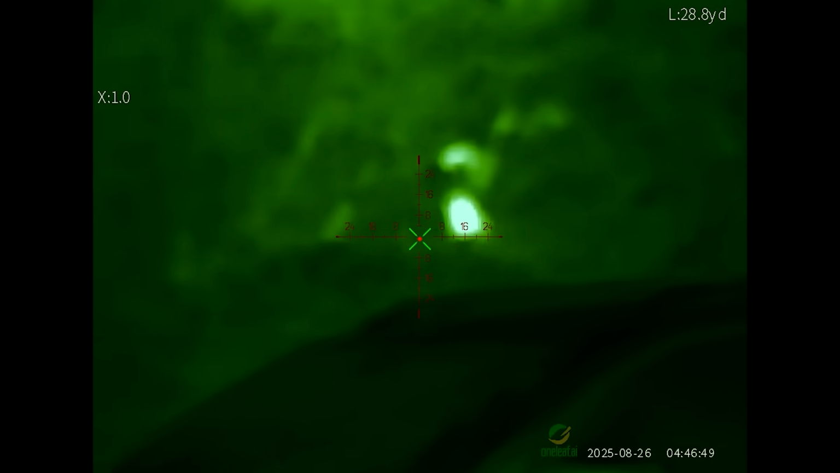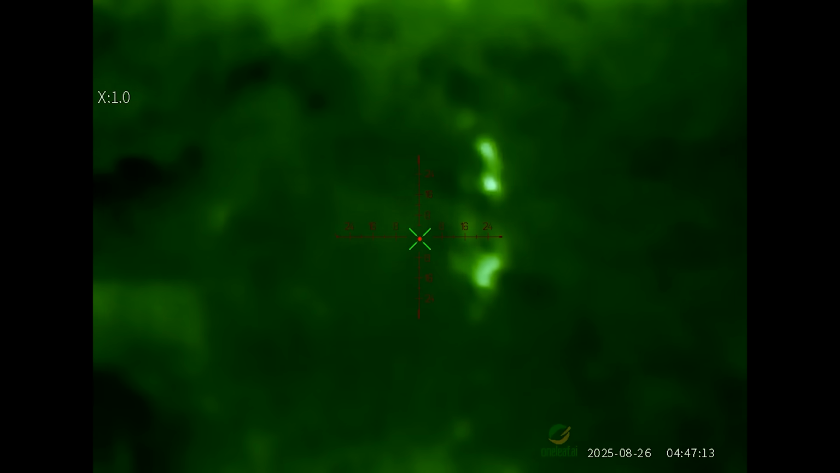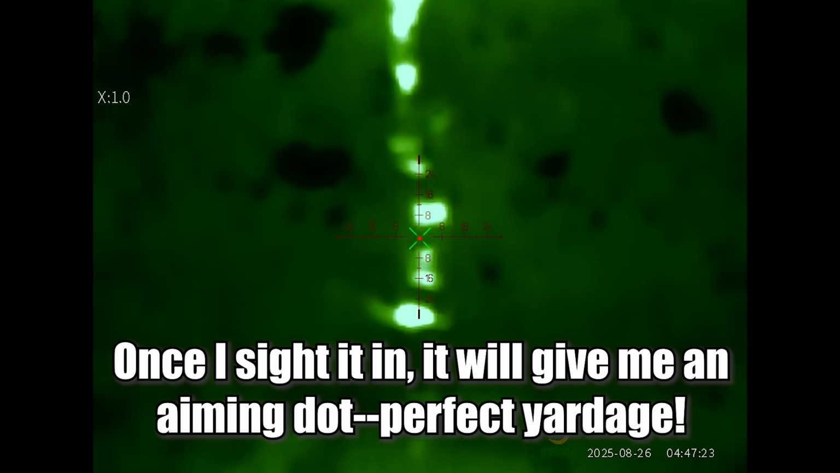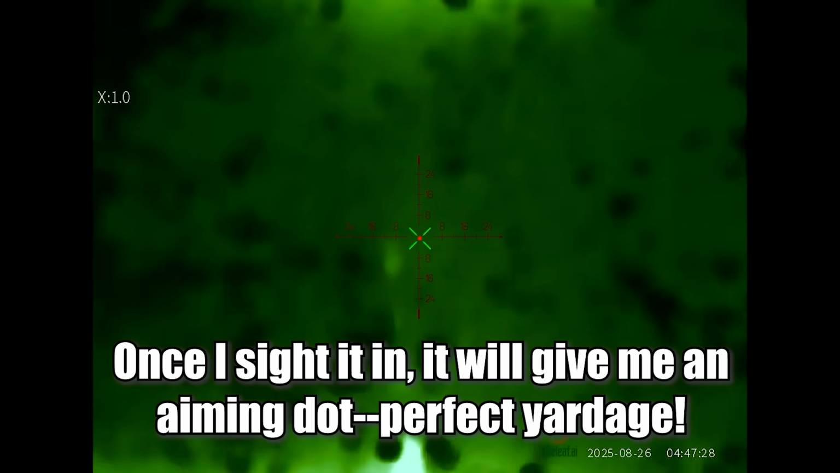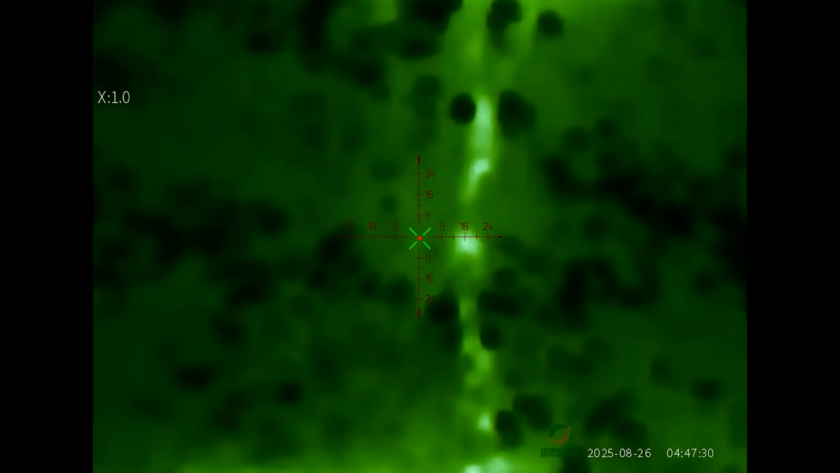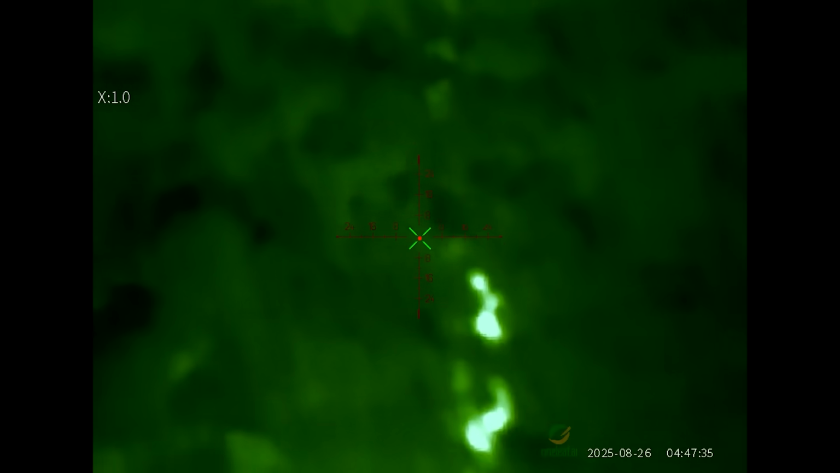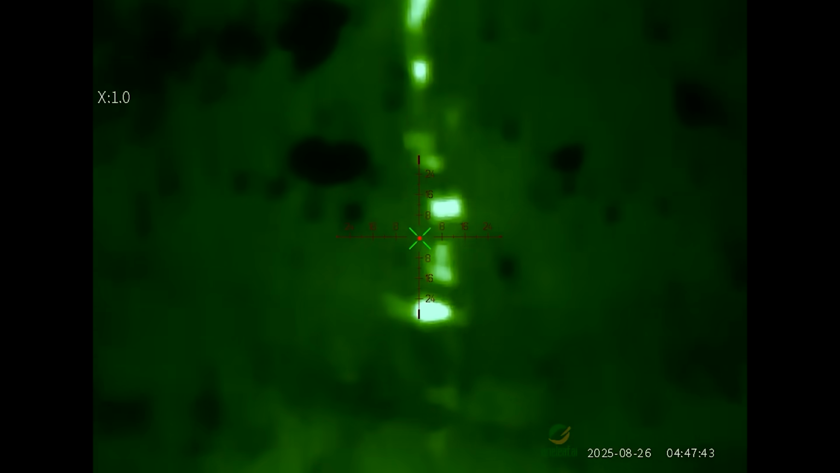I don't know. That's interesting. One little tap of that button gives me the range. It flashes it real quick, but it tells you what the ranges are. That is the trunk of the hackberry tree at the entrance to the 60-yard backyard. You can see basically the sap going up that trunk, I think, is what we're looking at. That's what's holding the heat.